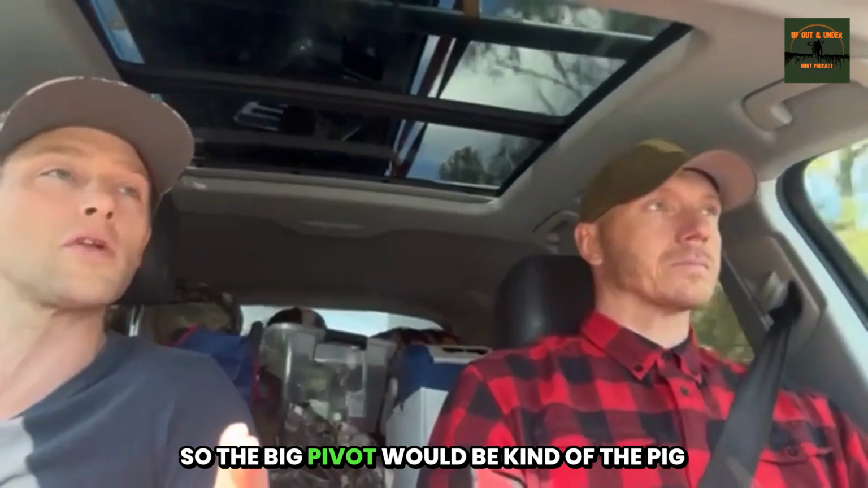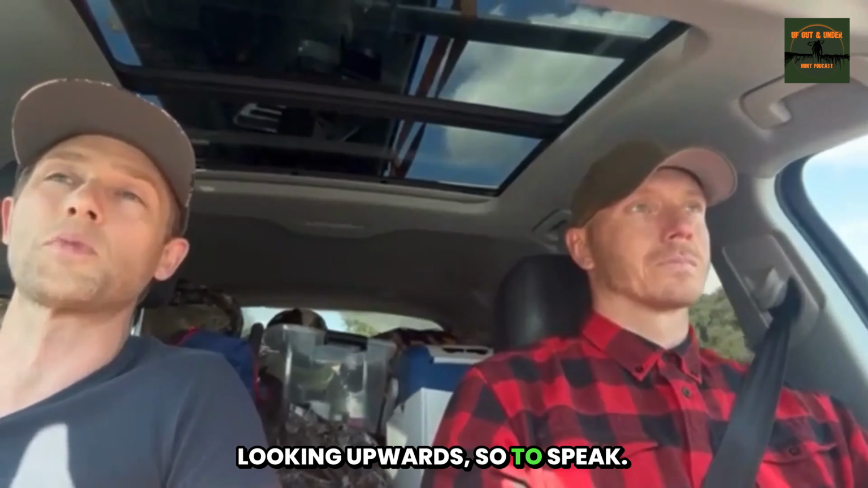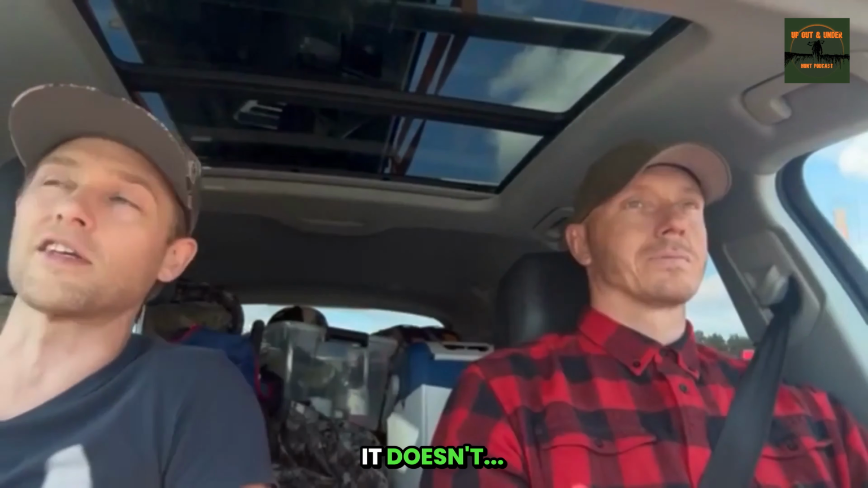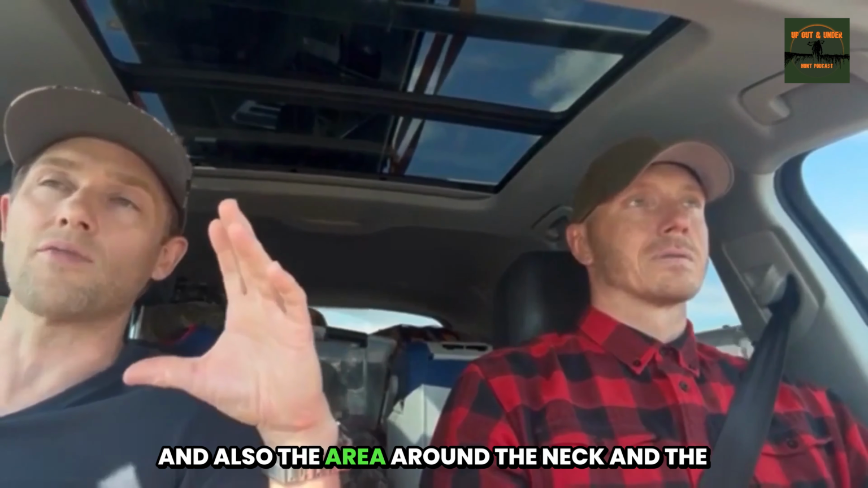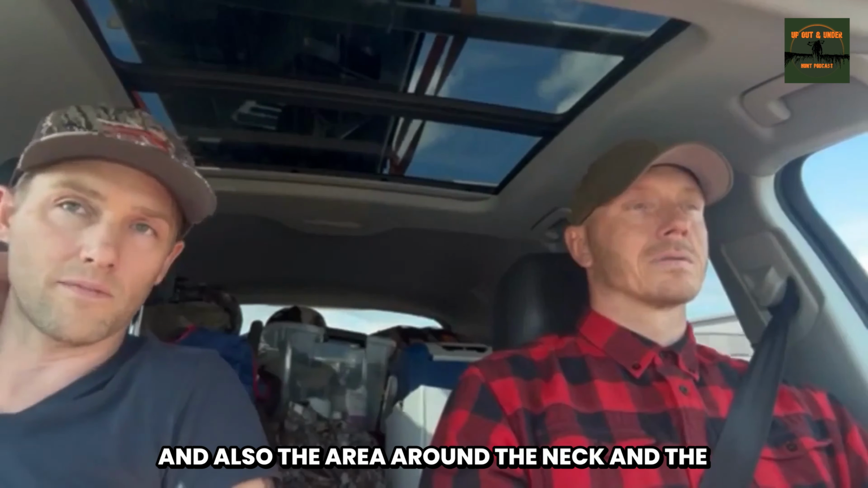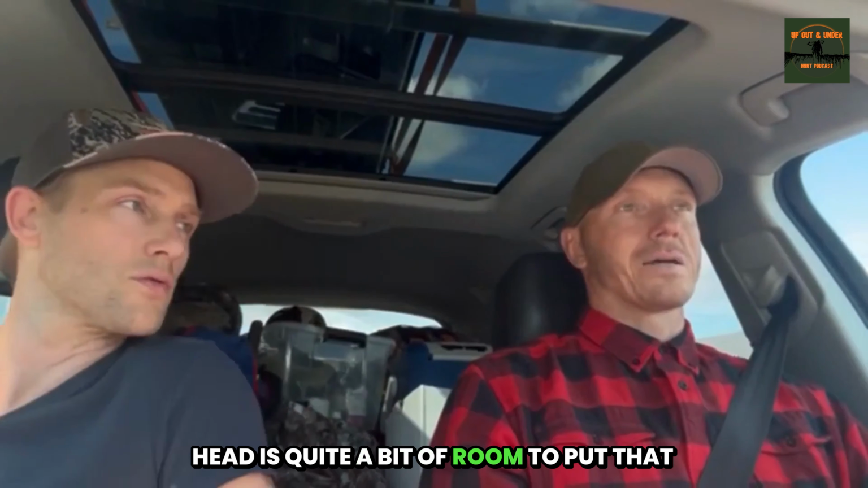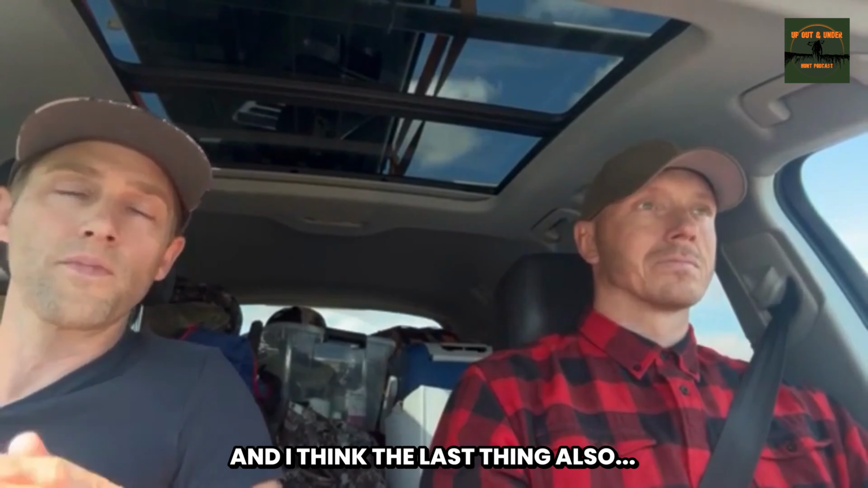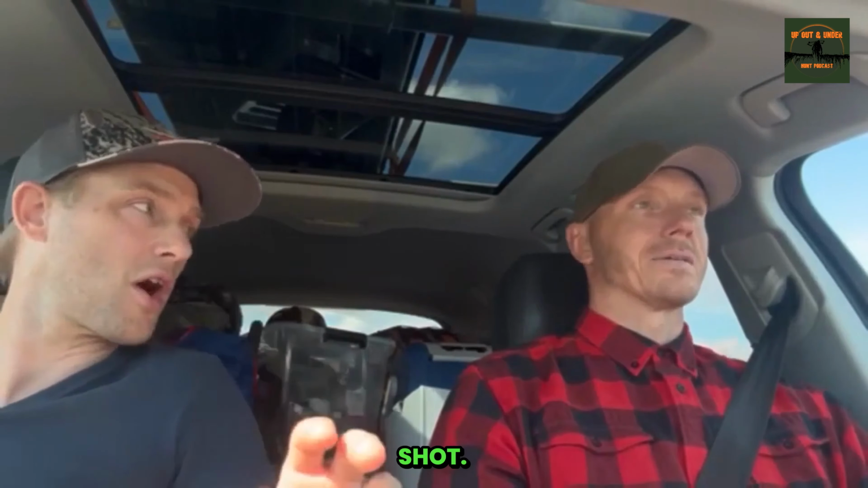So the big pivot would be the pig looking upwards, so to speak. So it is kind of a solid block. And also the area around the neck and the head is quite a bit of room to put that shot in there. And I think the last thing also, you're sitting down, it's a fully supported shot.